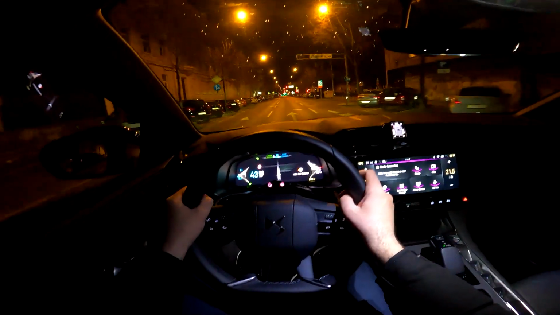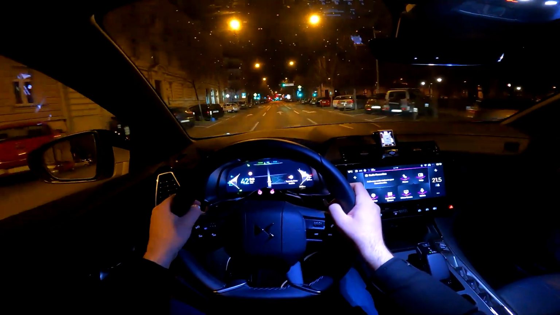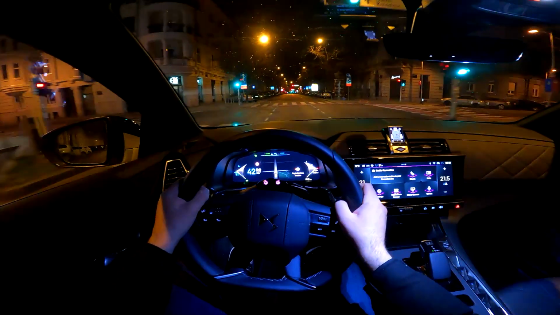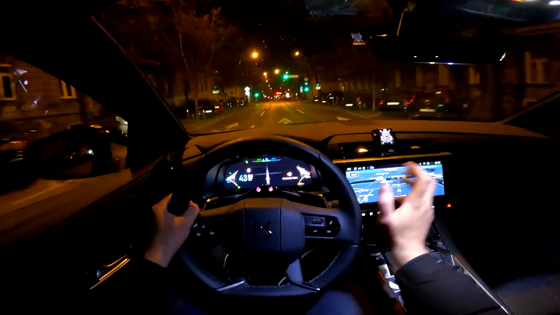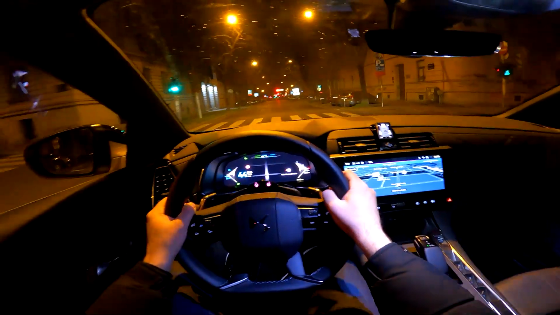You can customize this home screen, home display, because you can add the pages and the widgets by yourself, so that's quite cool. And this new infotainment system is very good, and it is really responsive, and it's also very easy to use.